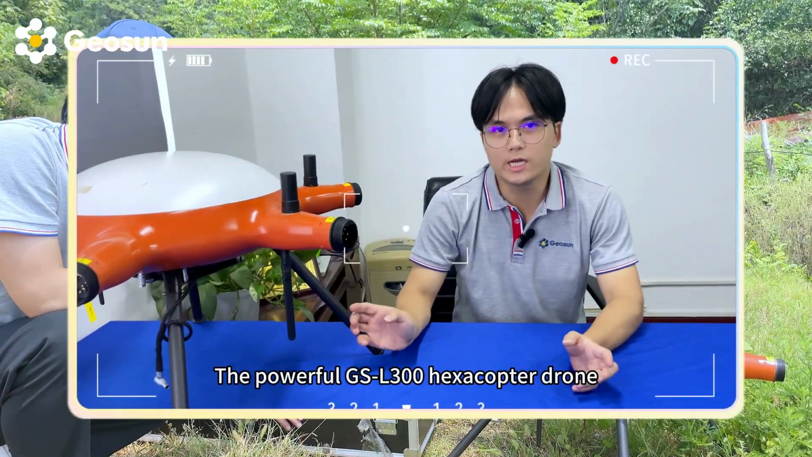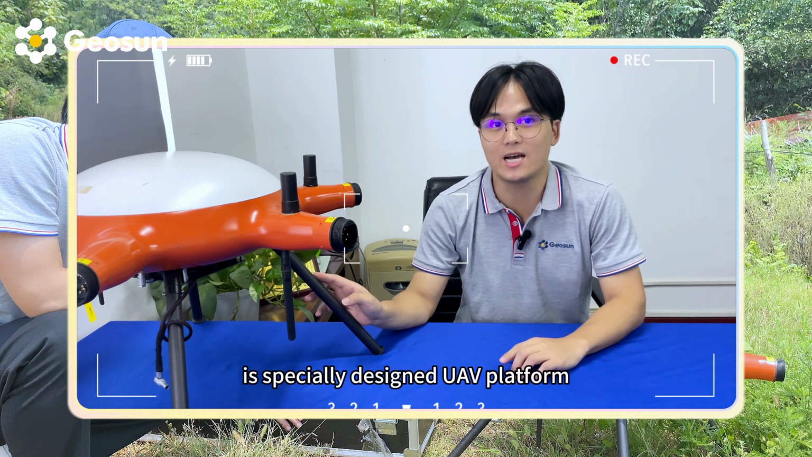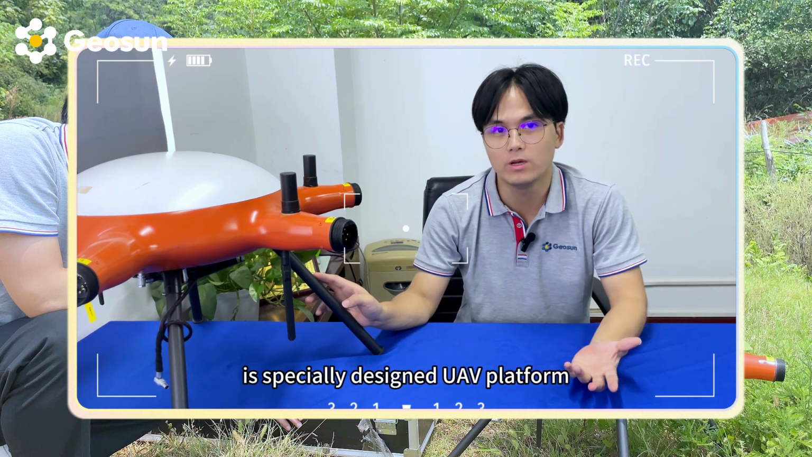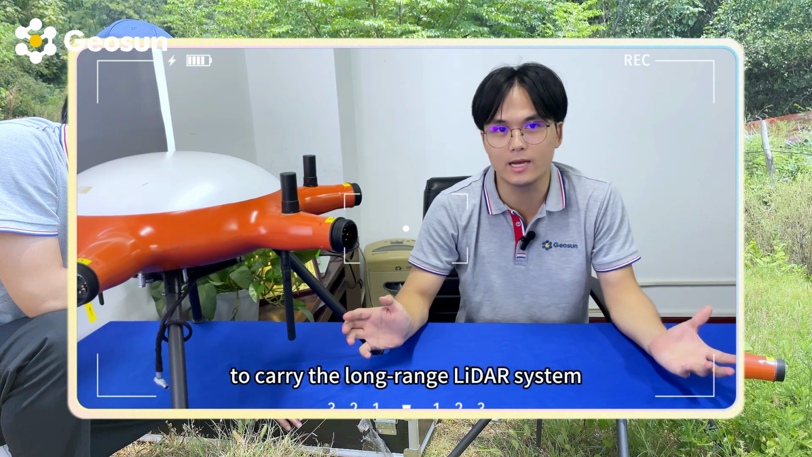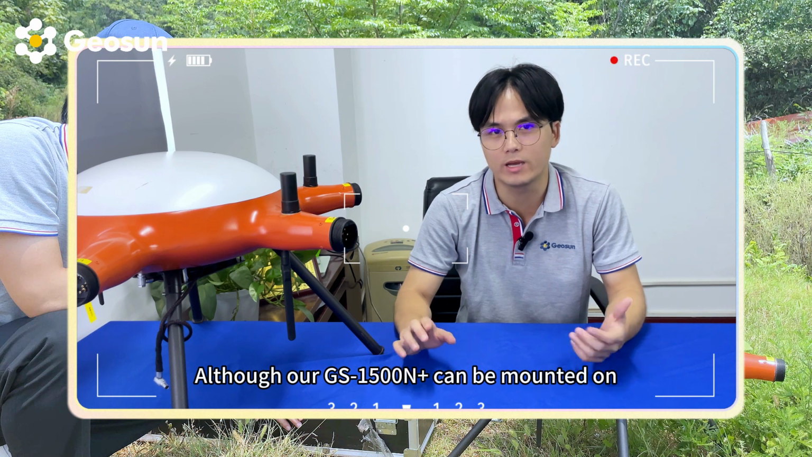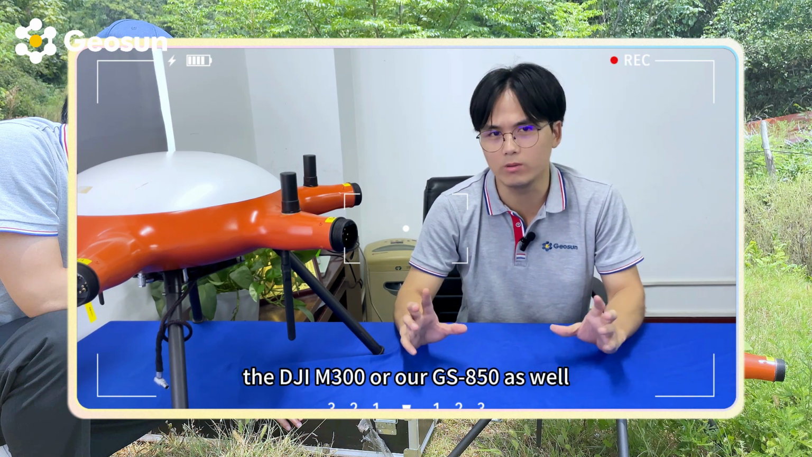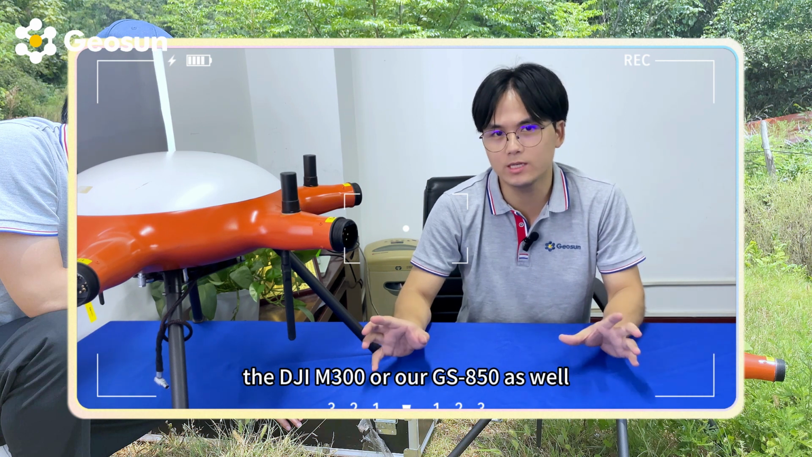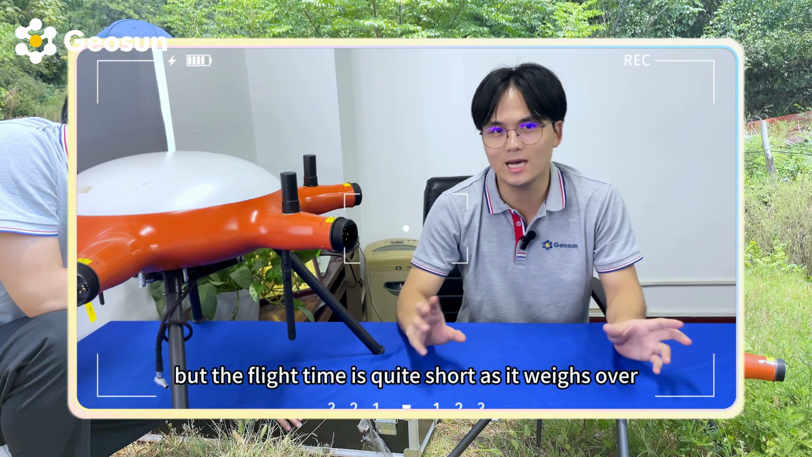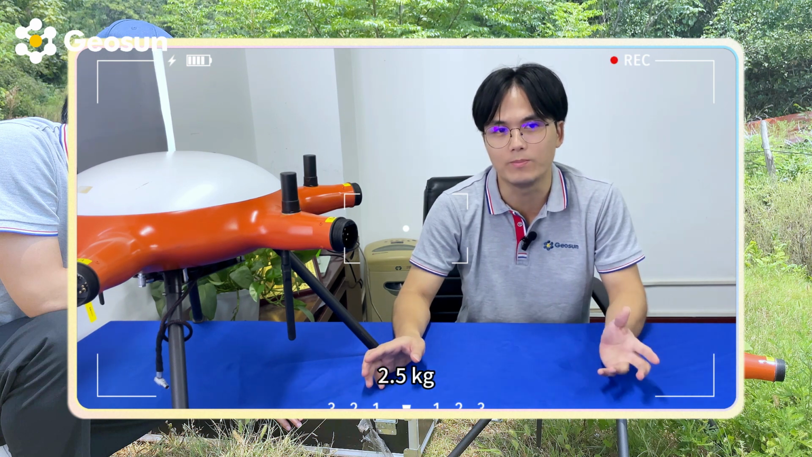The powerful GS-L300 hexacopter drone is a specially designed UAV platform to carry the long-range LiDAR systems. Although our GS-1500N can be mounted on the DJI M300 or our GS-850s as well, the flight time is quite short as it weighs over 1.5 kilograms.